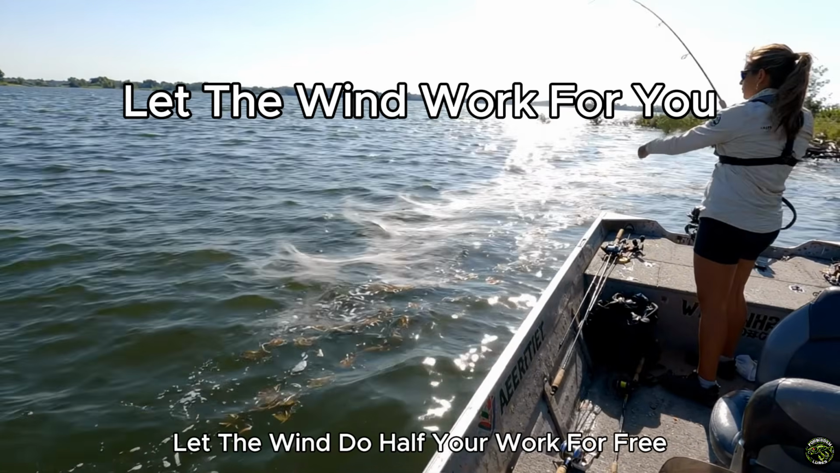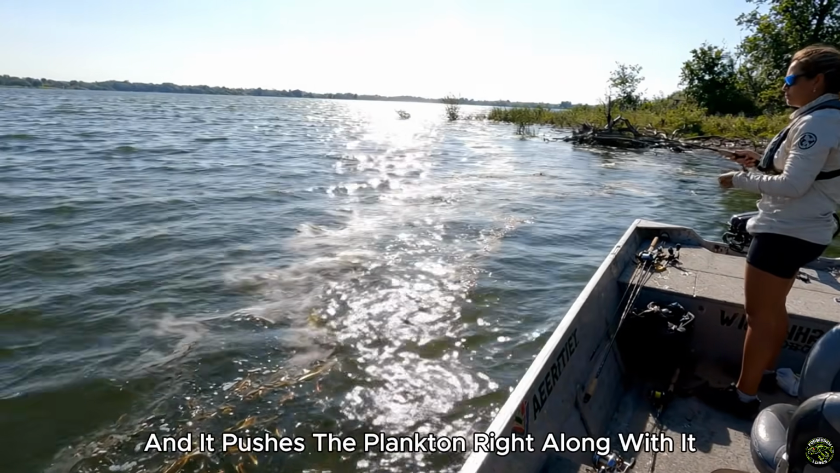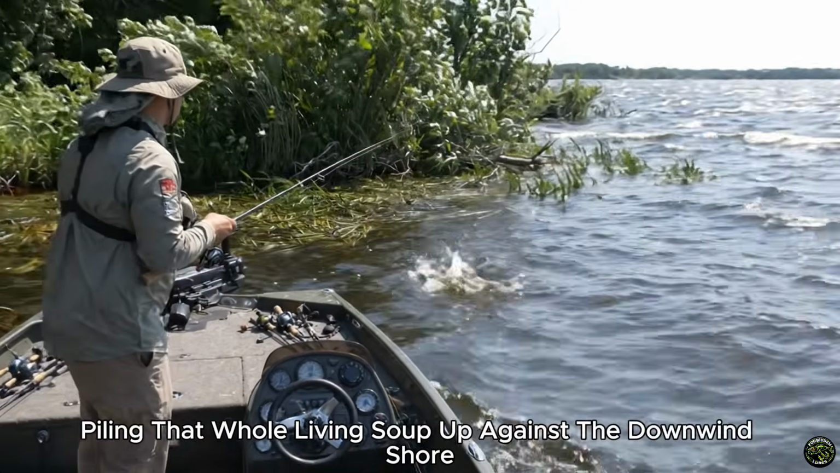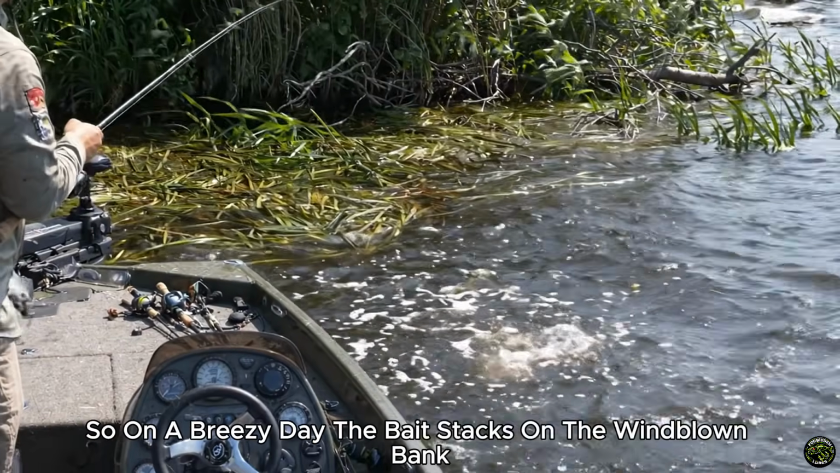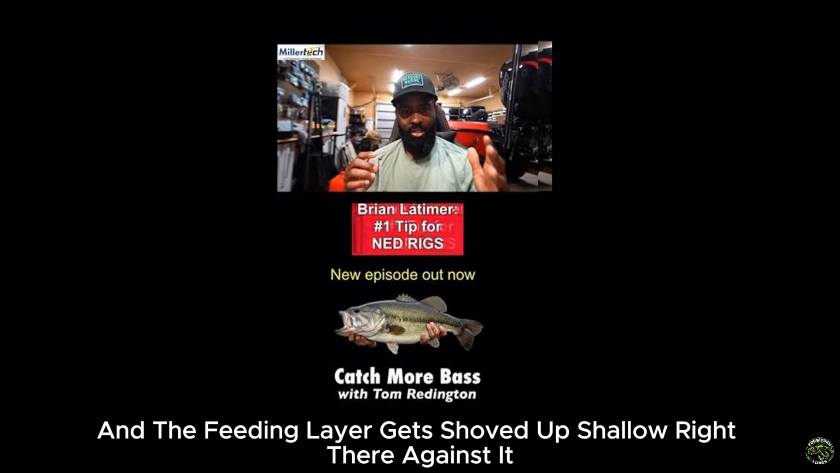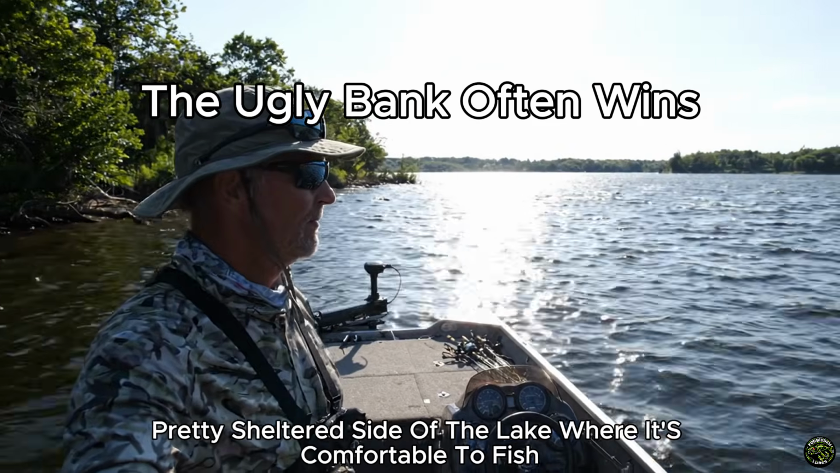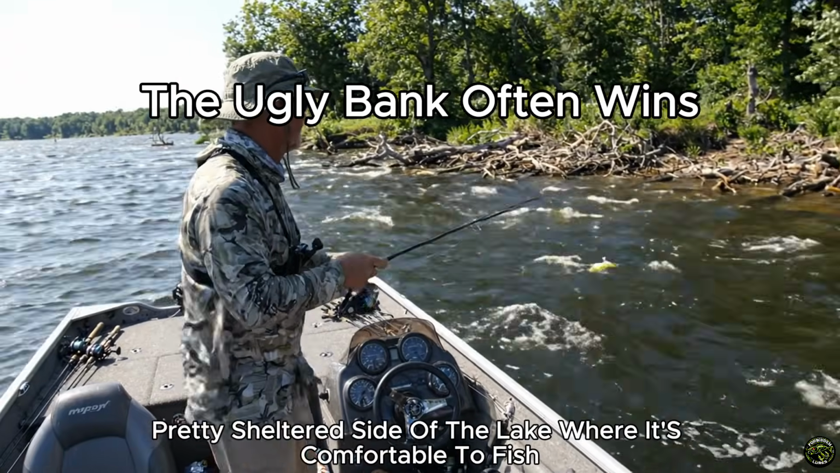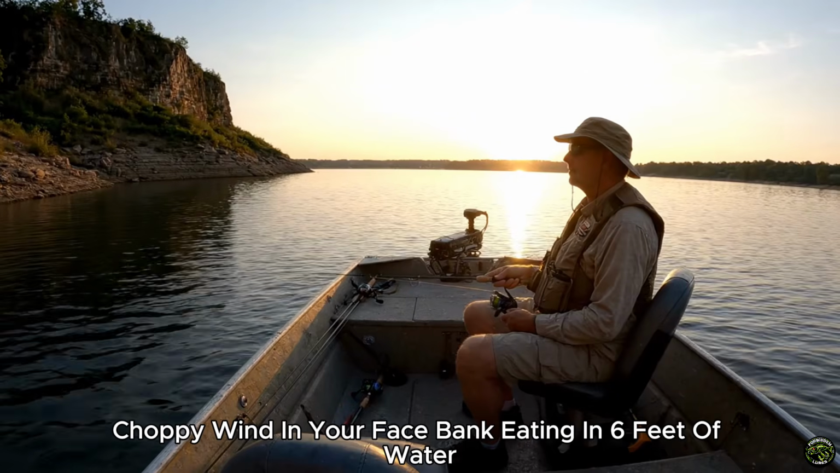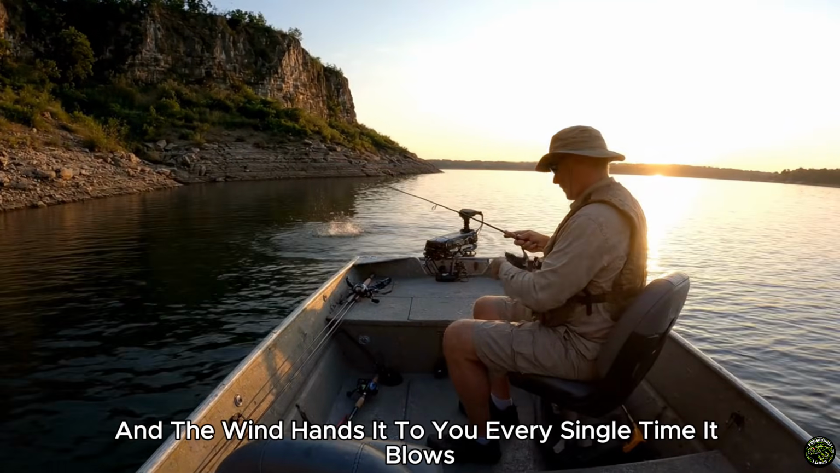Second, let the wind do half your work for free. Wind pushes the surface water across the lake, and it pushes the plankton right along with it, piling that whole living soup up against the downwind shore. So on a breezy day, the bait stacks on the wind-blown bank, and the feeding layer gets shoved up shallow, right there against it. Now watch what everybody does. They run to the calm, pretty, sheltered side of the lake where it's comfortable to fish. And the fish are very often on the ugly, choppy, wind-in-your-face bank, eating in 6 feet of water. That is free intelligence, and the wind hands it to you every single time it blows.